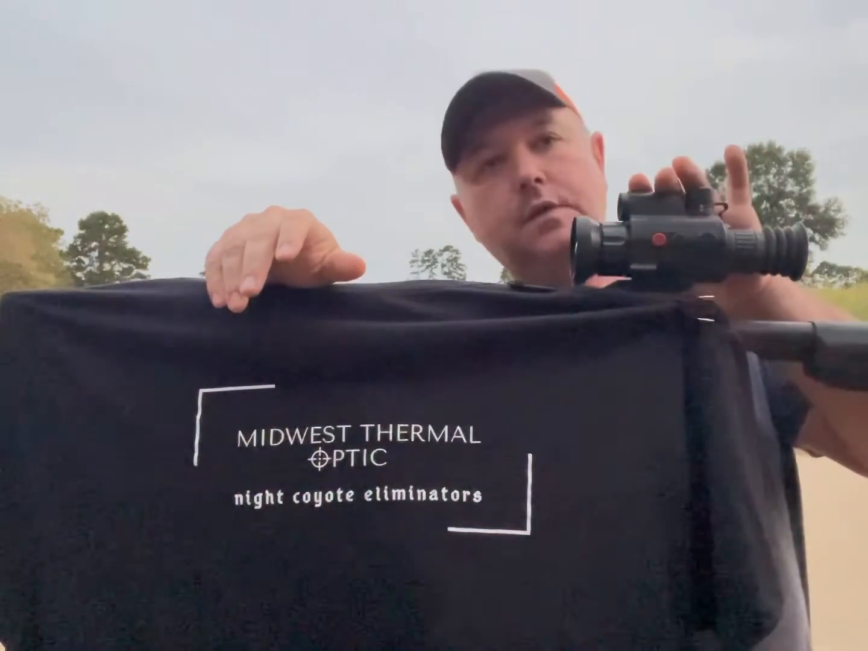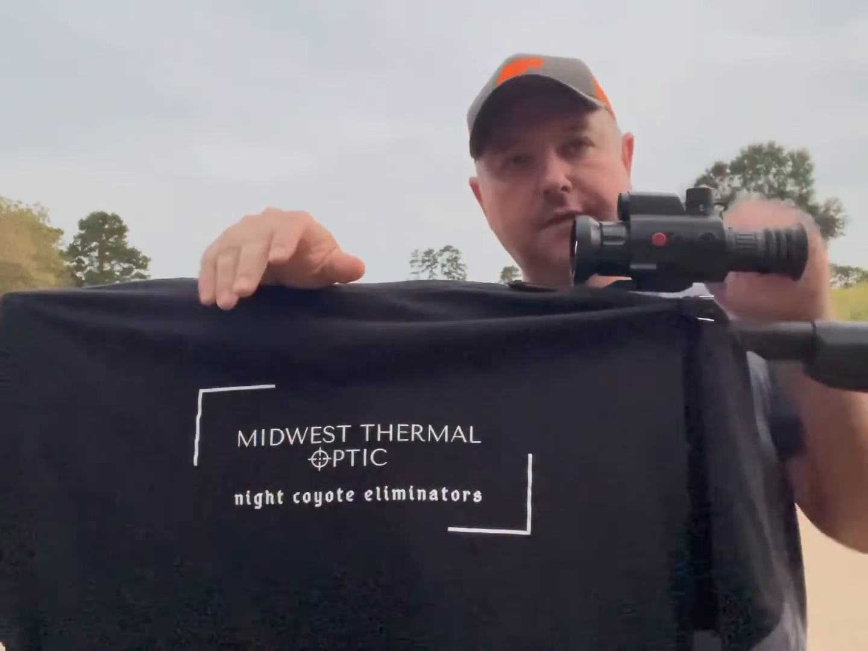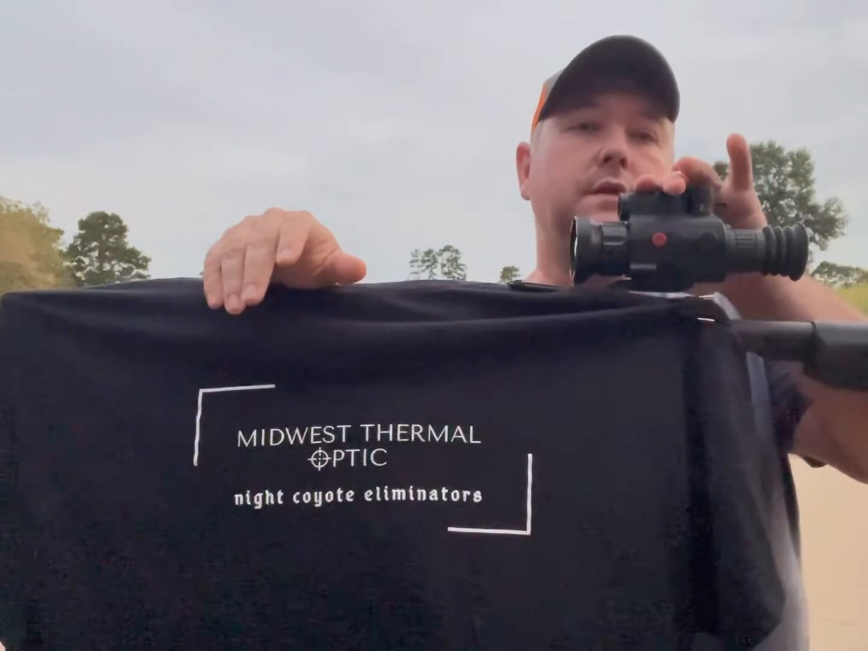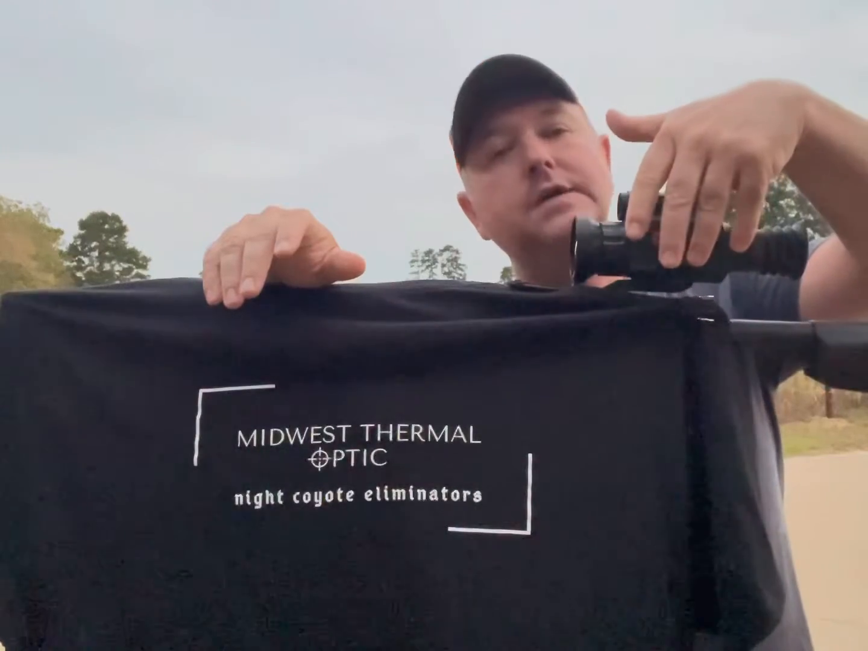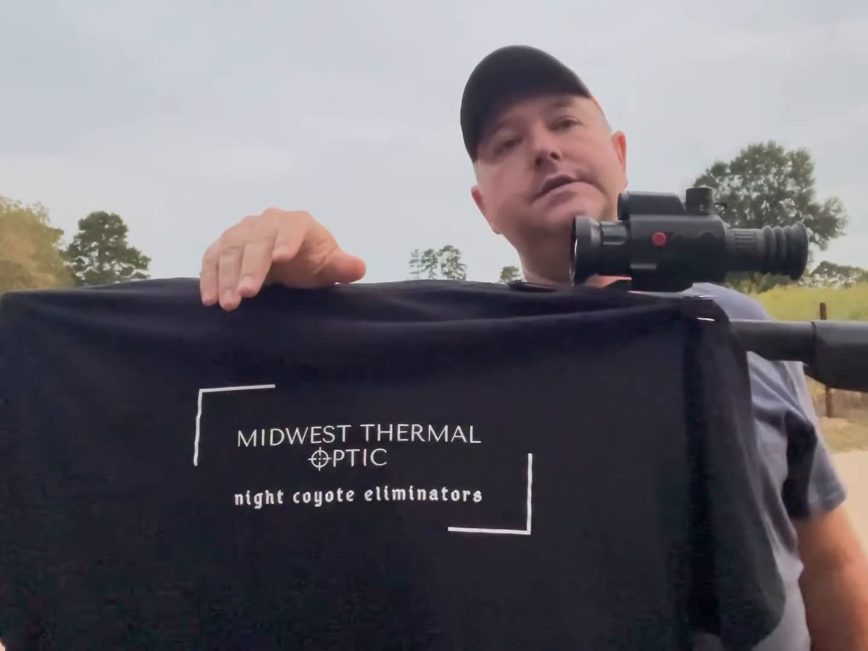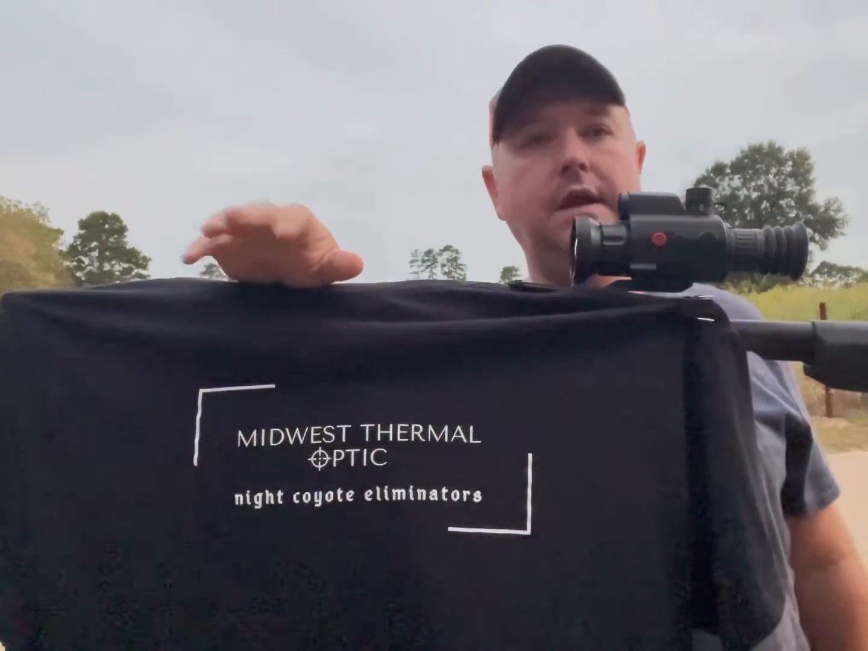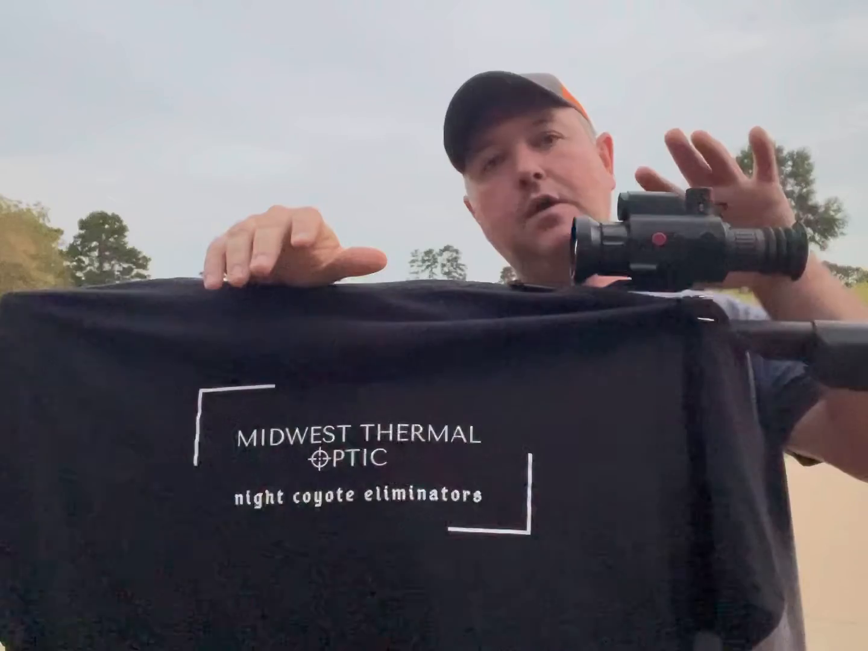It is a 640 unit. It runs $5,495, $5,500, however you want to look at it. This is the Varmint, so it does have the laser rangefinder here. It's on top, not a big box on the side like some of them. It's 2.5 power base magnification, which I think that if you hunt pigs and you want to hunt coyotes, this is the scope for you.